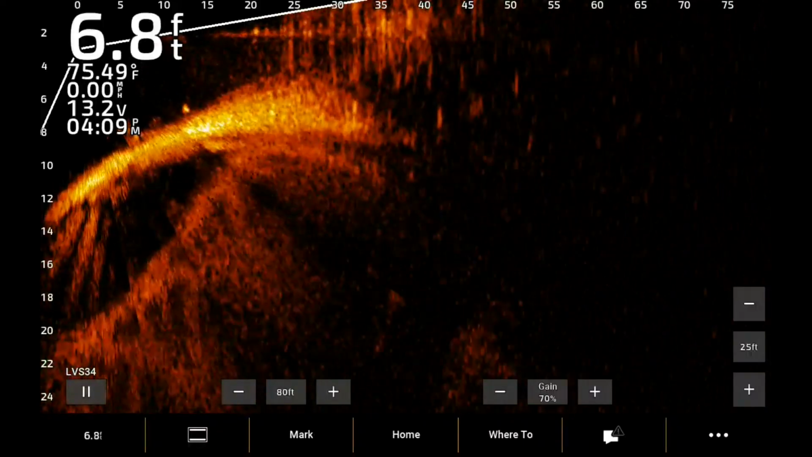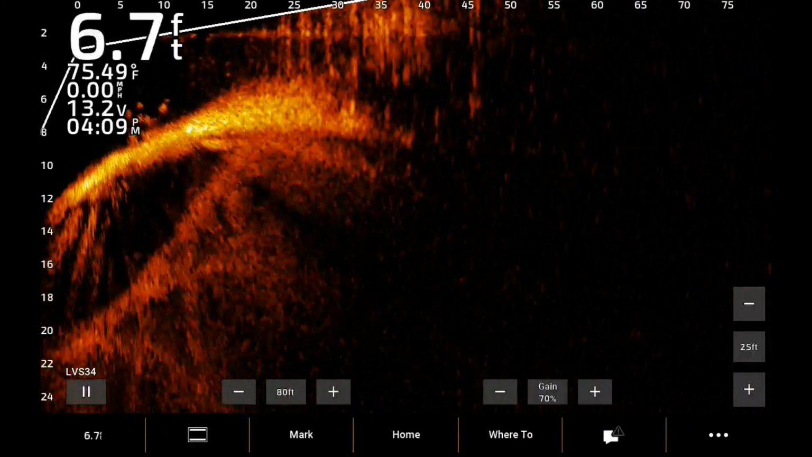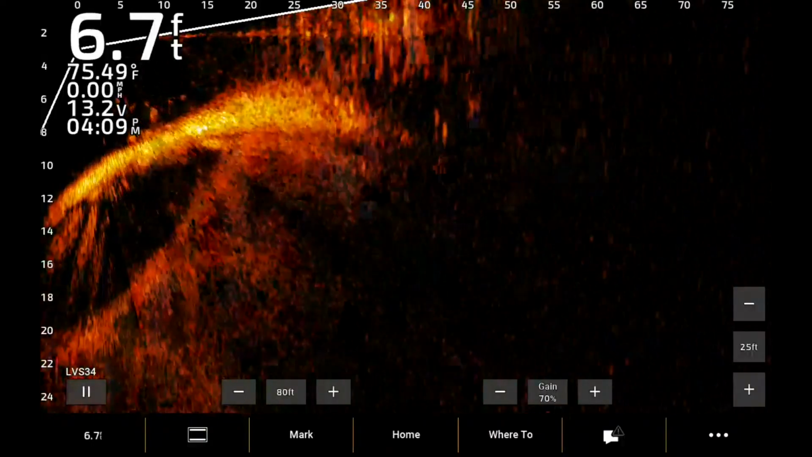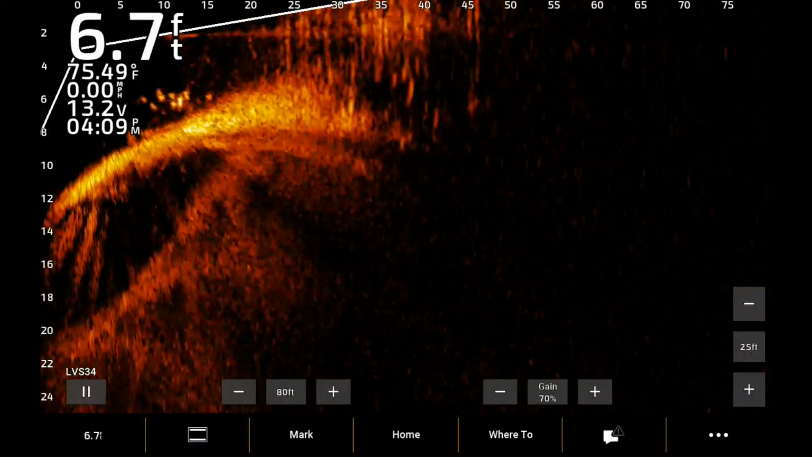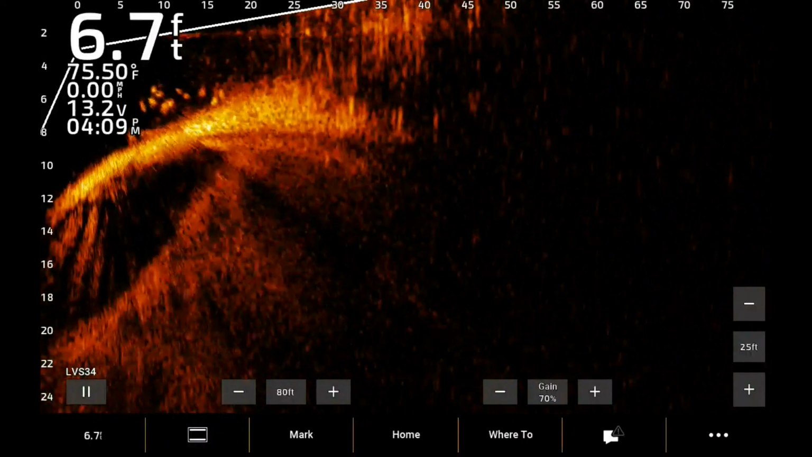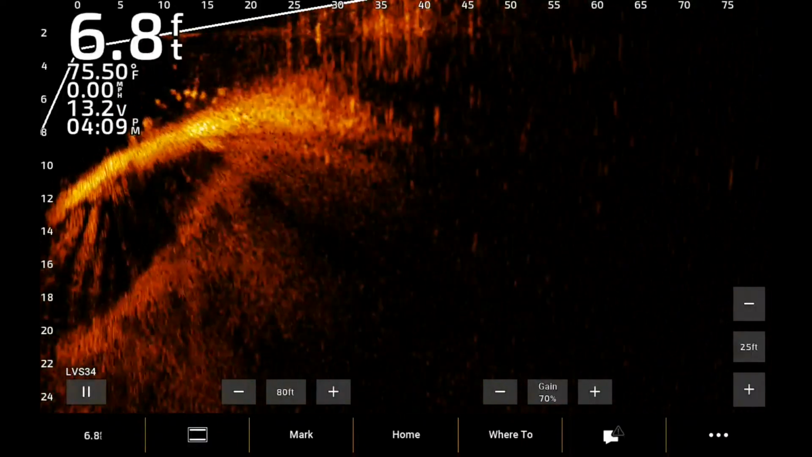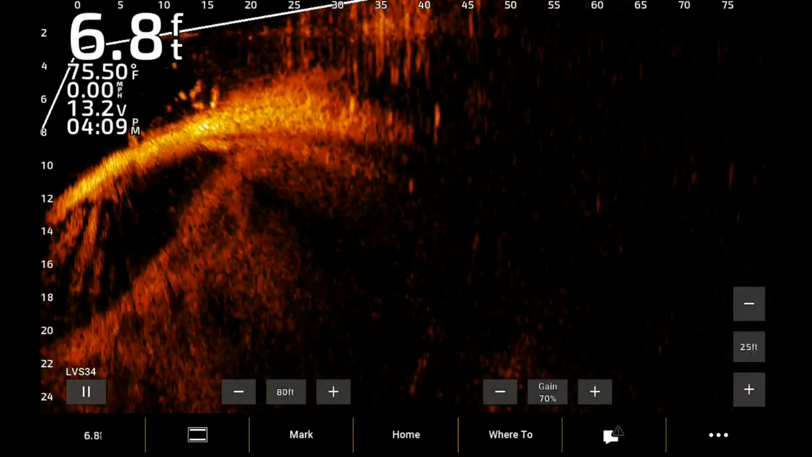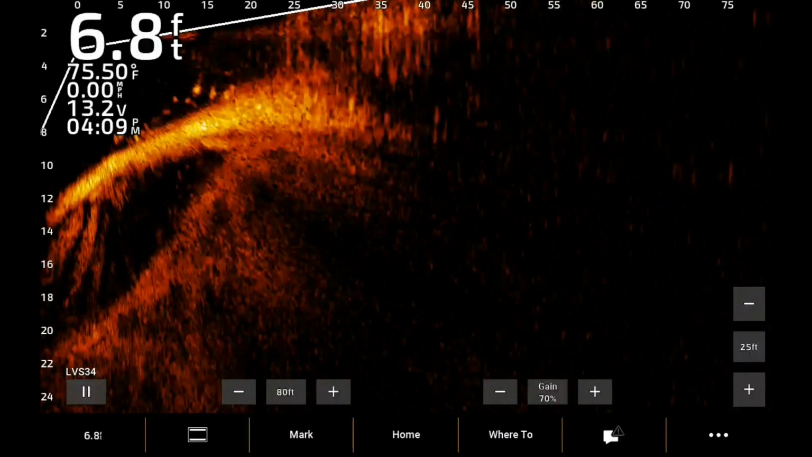If you look up, there's the grass right there, and you can see fish swimming around beside the grass. And then there's a school right under the boat. I think that's back to the crappie again, or brim. But there's a lot of fish in this lake. It's a real good lake to learn on. And that's what I'm going to do. So hopefully I'll be back tomorrow. Get you some videos of me actually catching some of these fish and try to get them biting on Livescope.